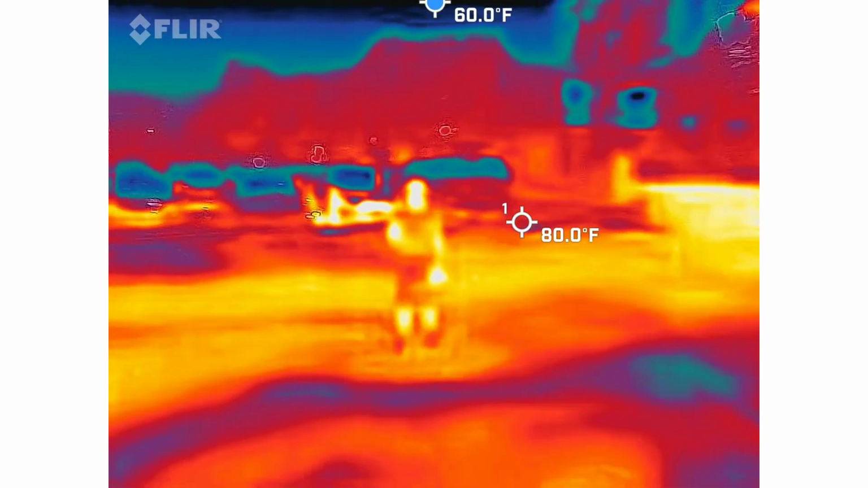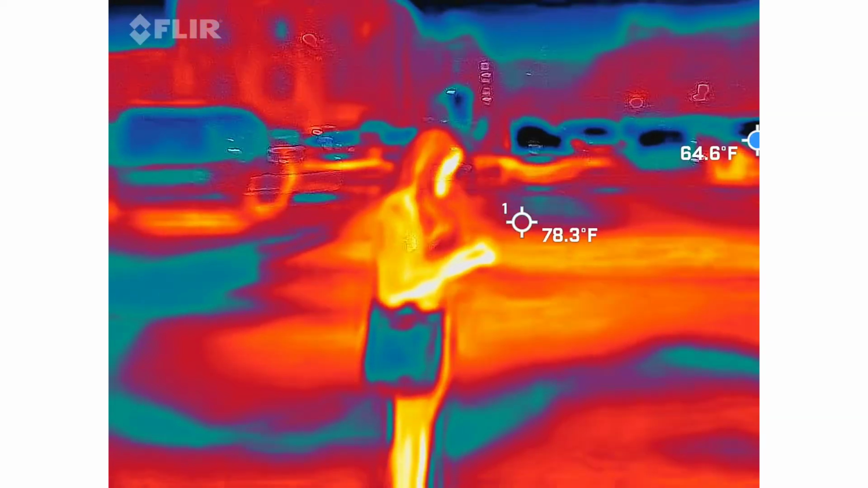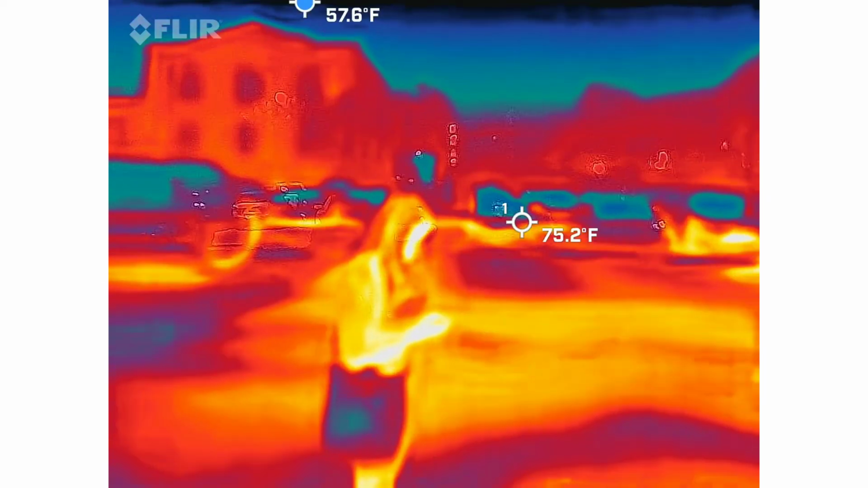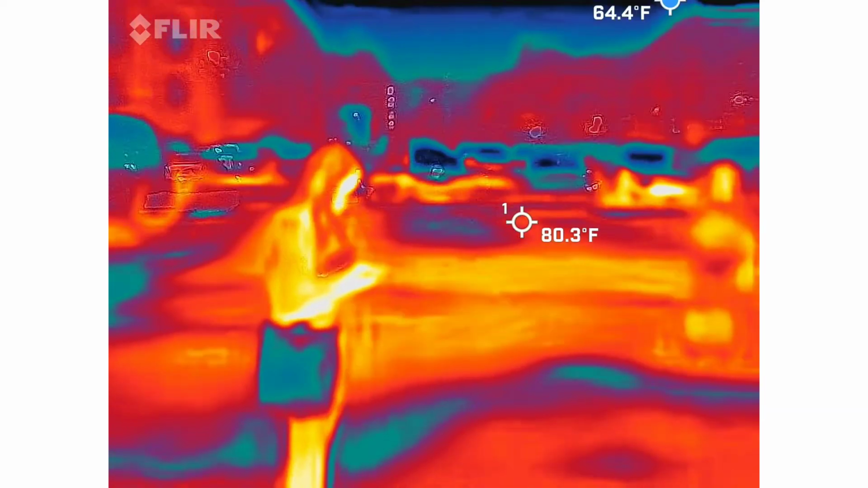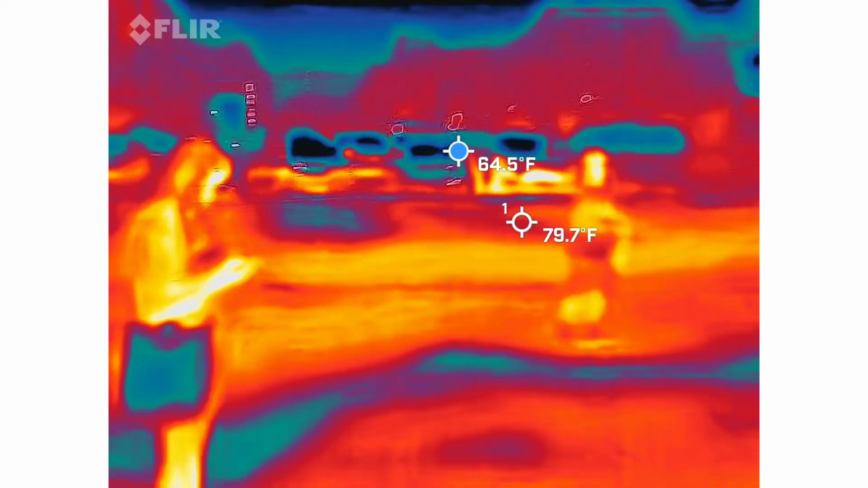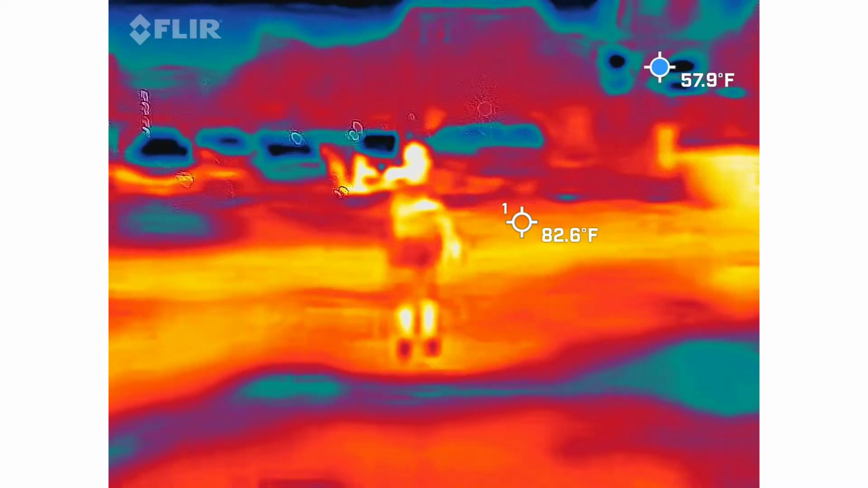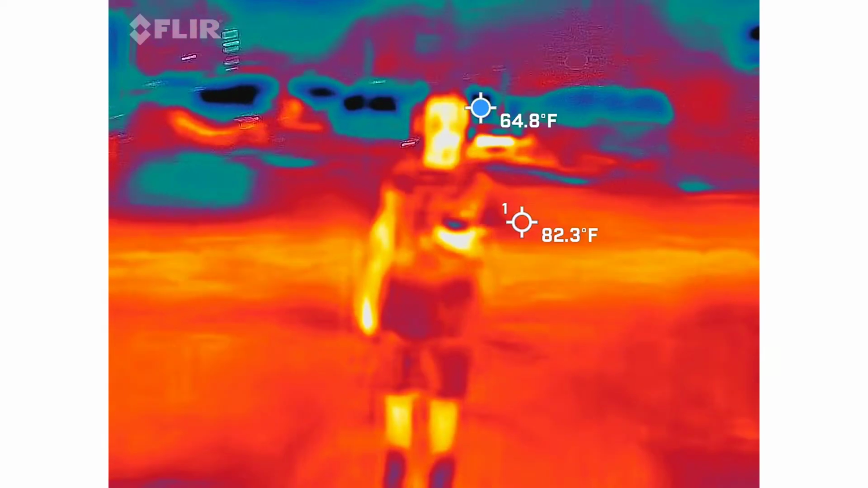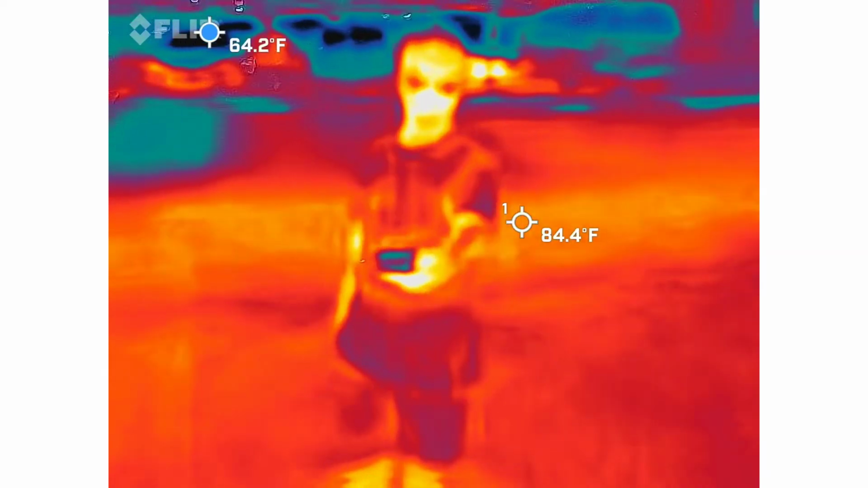Elisha, can you turn it green if you can? Turn it blue if you can hear me. Elijah, if you can hear me, turn it at least yellow.